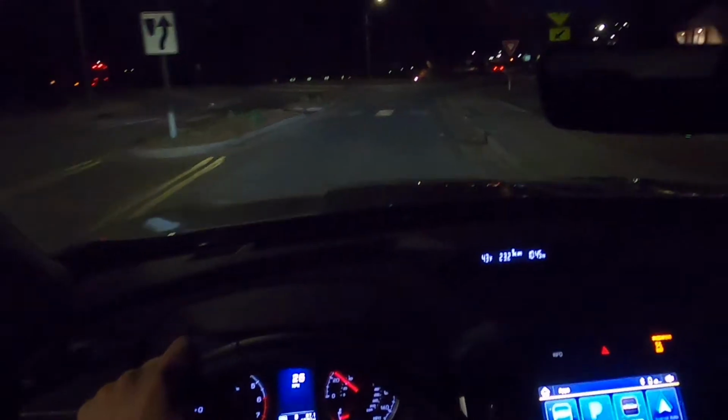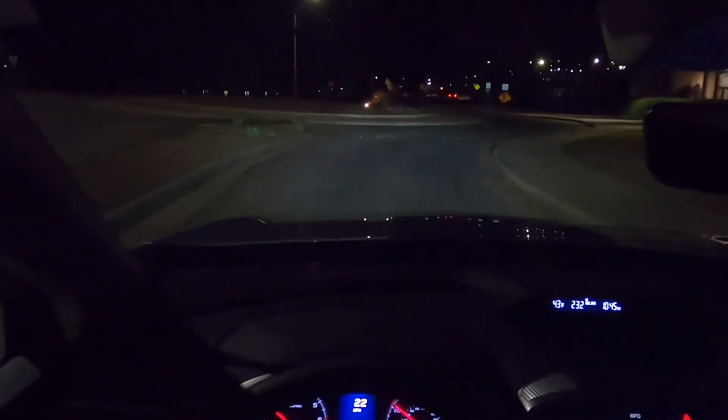Going through this roundabout again. Hey, there's that Honda Civic again. I think that was the one that almost hit me in the Tucson video. But let's go ahead and get you guys out onto the main street.